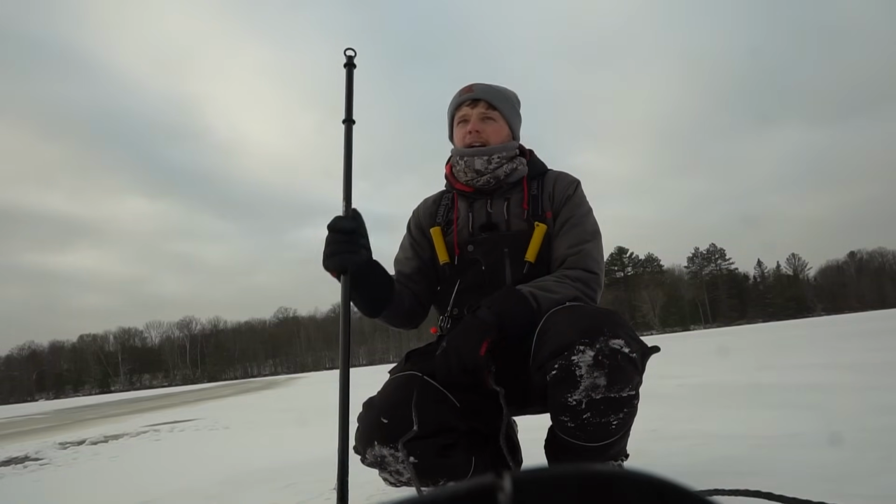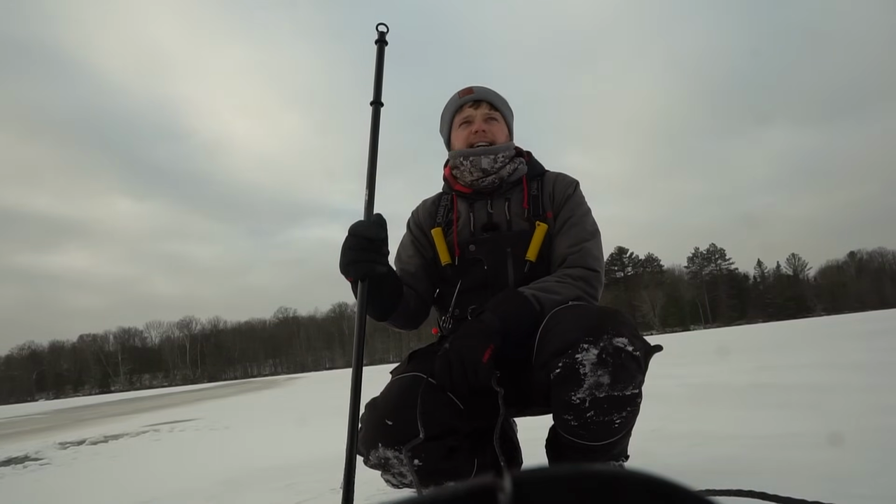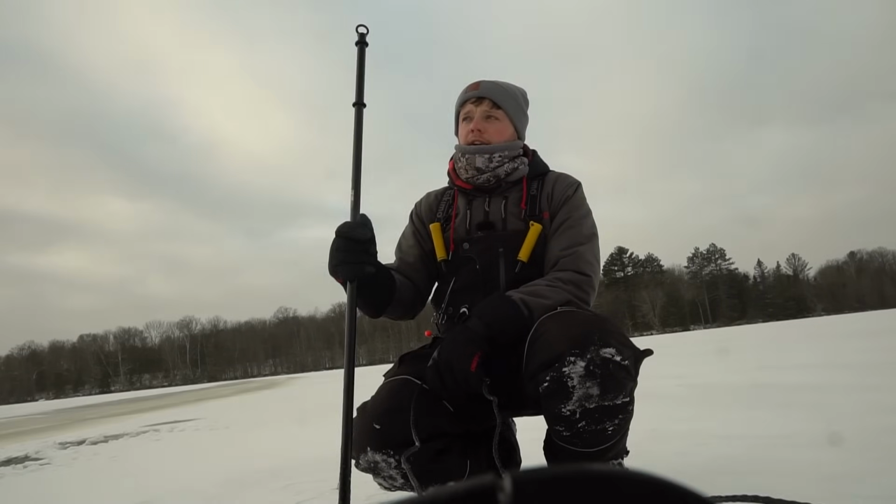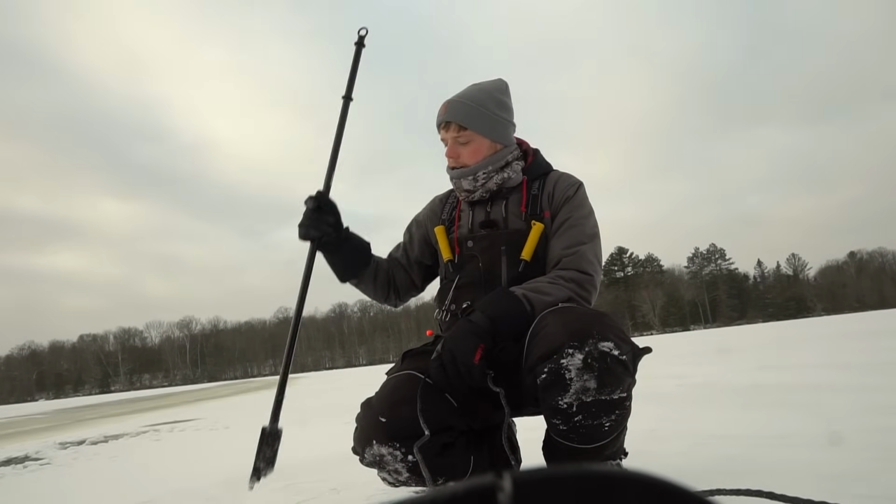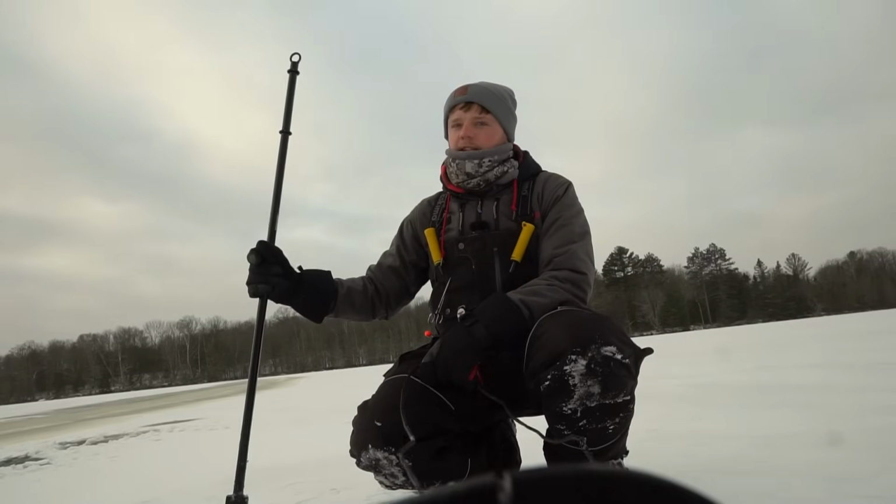Guys, if you're gonna be venturing out on early ice, especially in northern Wisconsin right now even, you gotta be careful. We had thicker ice kind of where we entered the lake. And then as we're venturing out a little further here, we're noticing it's just getting thinner and thinner. So having a good quality spud bar is super important. And obviously I threw the ice picks on here too.